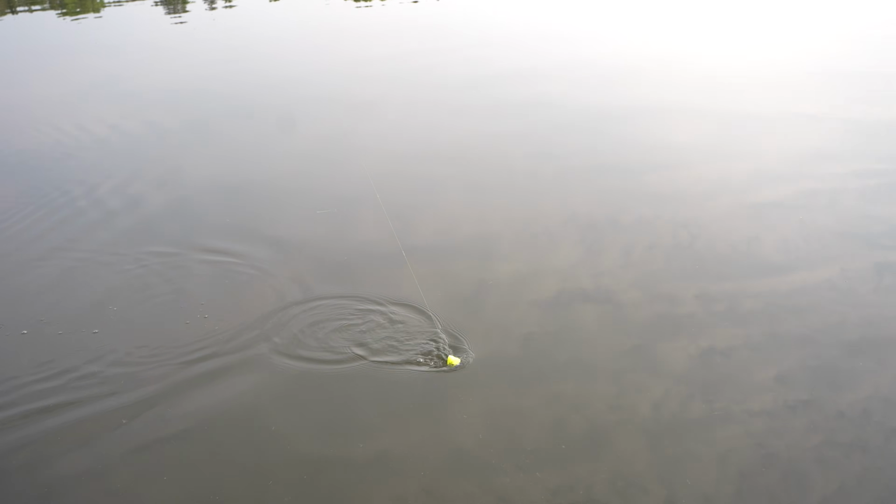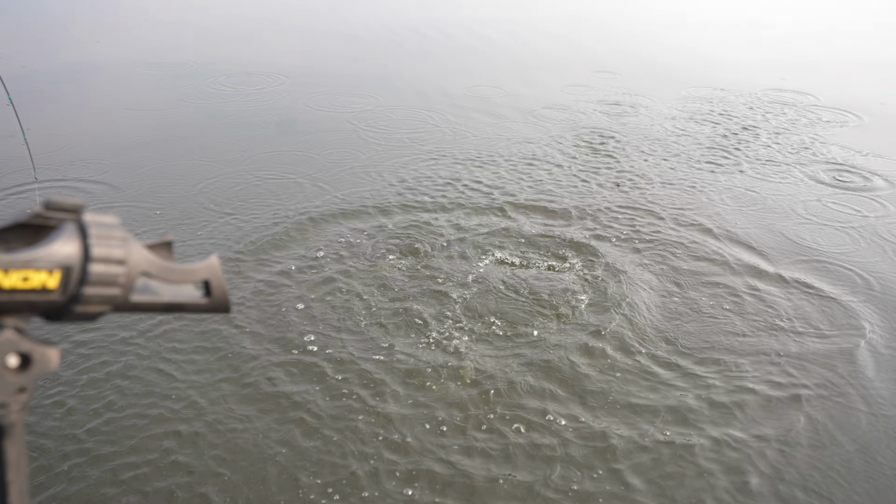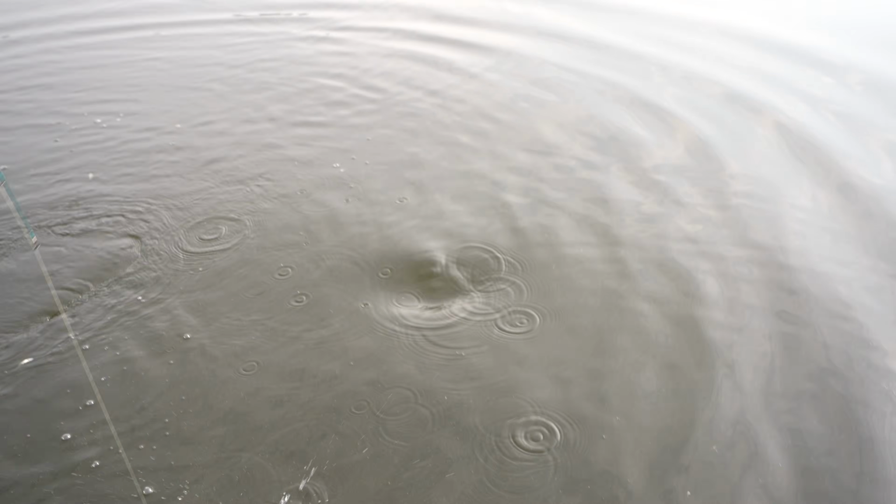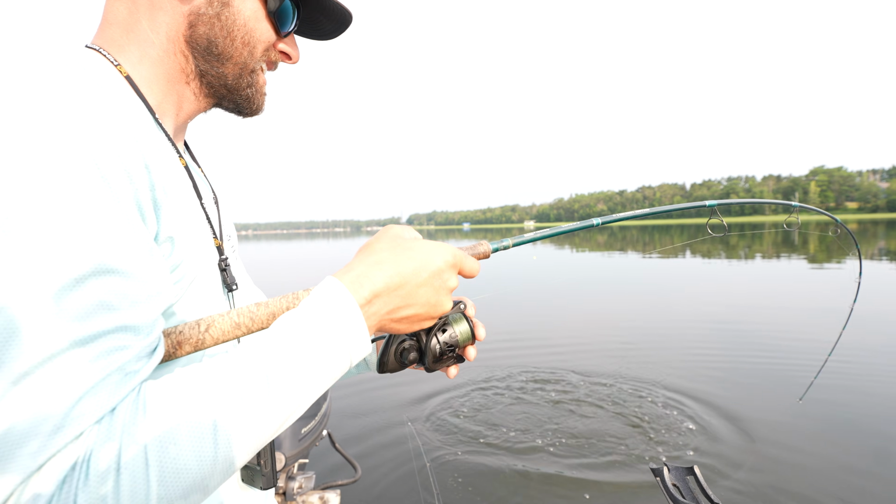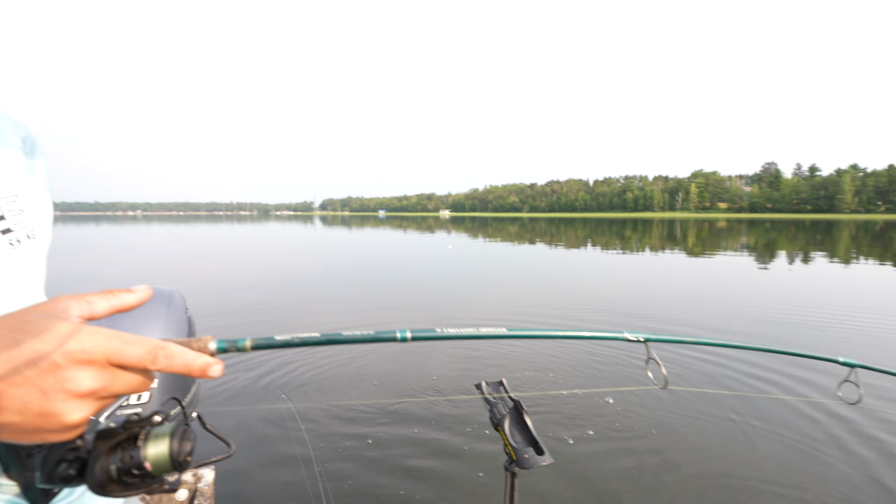We got a bass on or a walleye? What is this? It's feeling pretty bassy. Oh! Woo. Walleye? Big old bite. Oh, dang, dude. He's coming to life. Good morning, little buddy. They just put up such a nice fight. That's why I love them. Look at the parabolic load on that rod, though. That's the kind of thing that makes me excited.